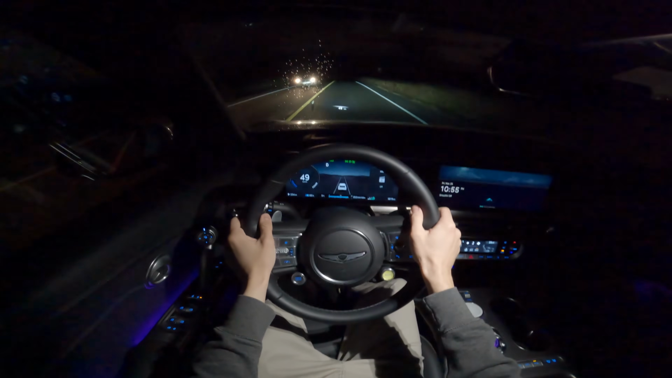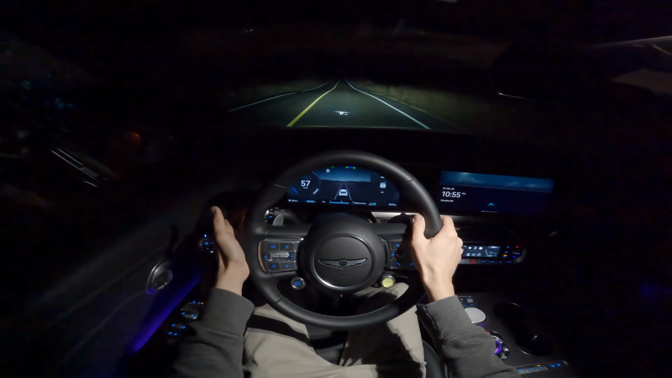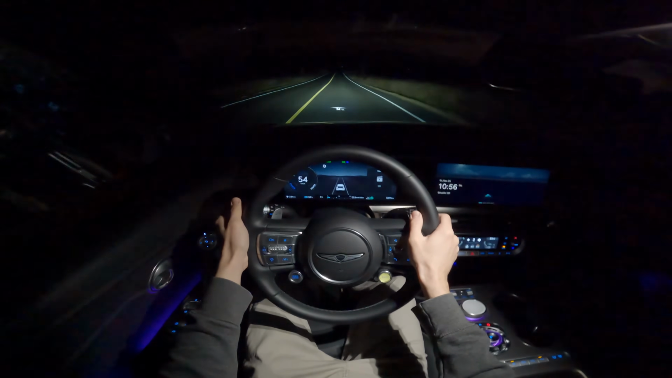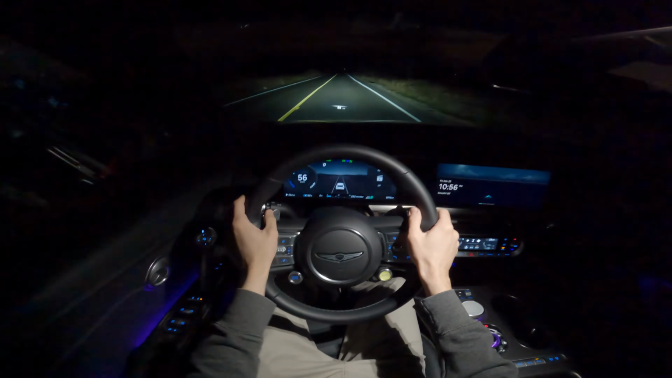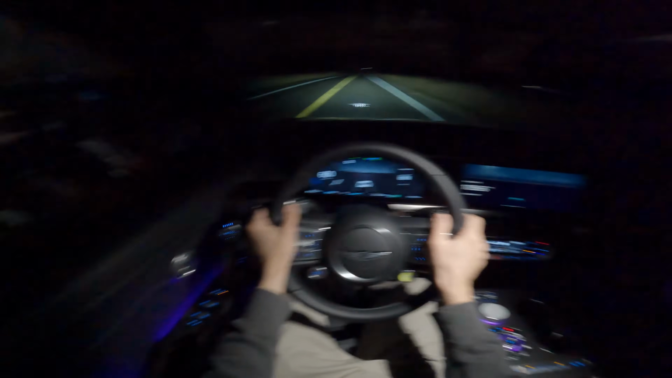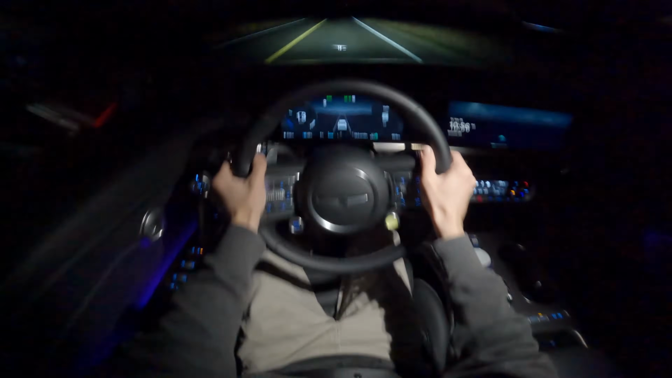Okay, let's quickly compare the headlights to the high beams. So, high beams turn on, perfect. Just wait until it's a little more flat here. Okay, so high beams, headlights, high beams, headlights, high beams, headlights. Turn back to the automatic high beams, and 60 kilometers an hour, 37 miles an hour. Just as soon as we're over the hump, we're going to hit the brakes. And let's go.